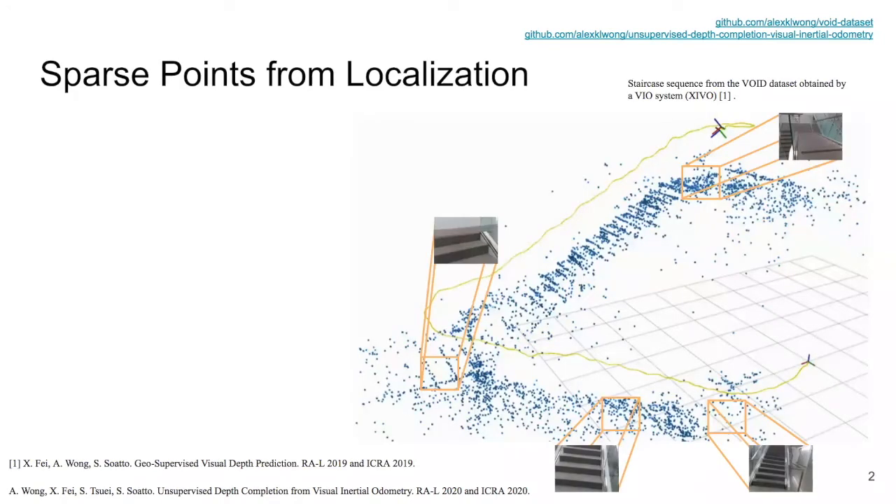An agent localizes itself by tracking visually discriminative feature points in the 3D scene. These points can be produced by means of structure from motion or simultaneous localization and mapping systems up to an unknown scale. If inertial measurements are available, visual inertial odometry systems, or VIOs, can produce points in metric scale. The figure on the right shows a staircase sequence where the feature points are tracked by XIVO, a VIO system.